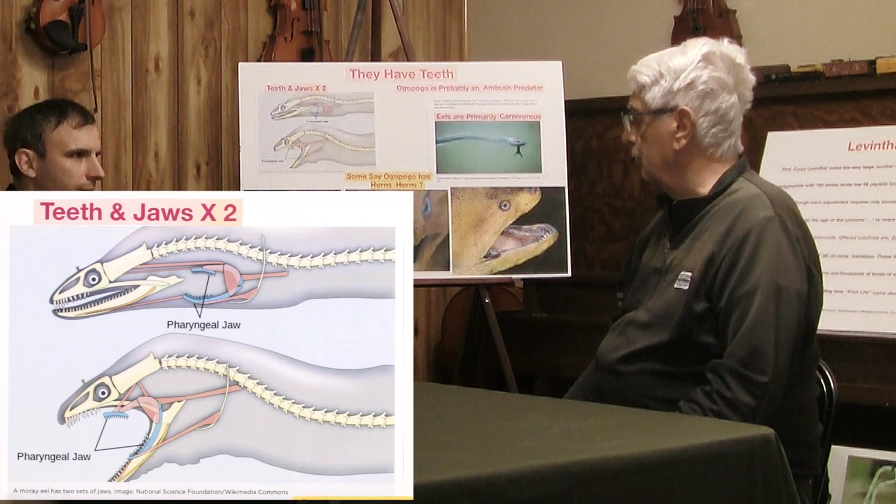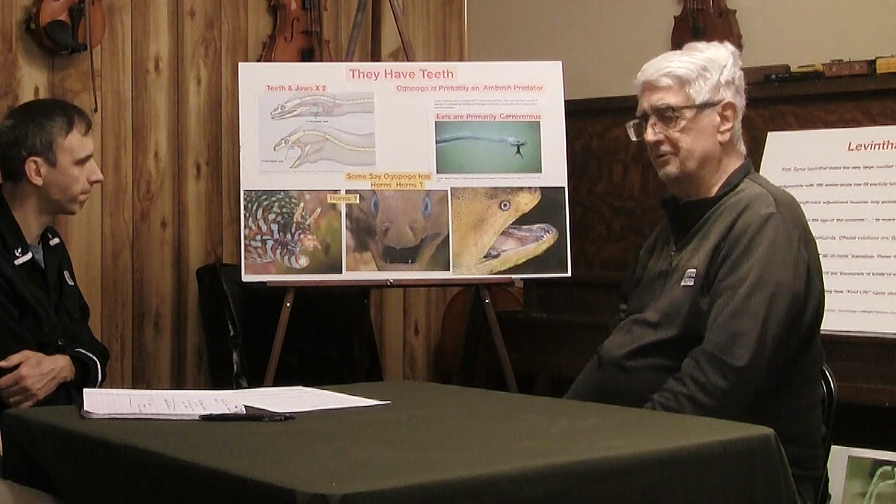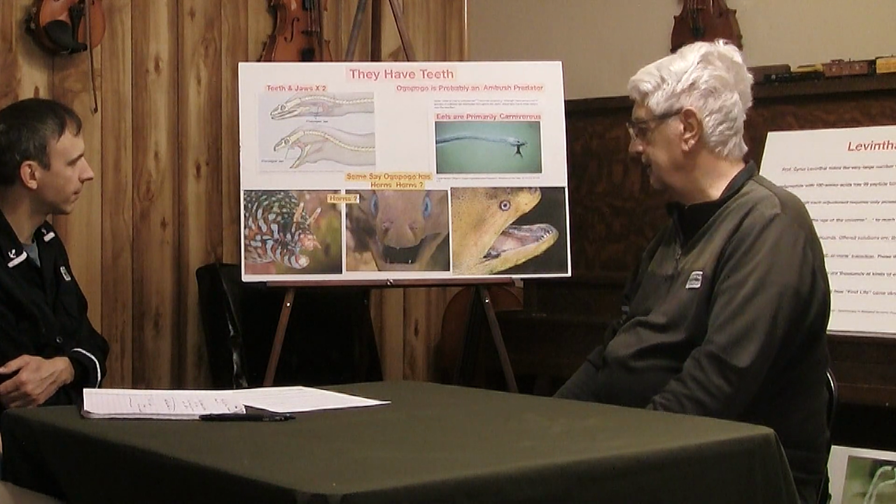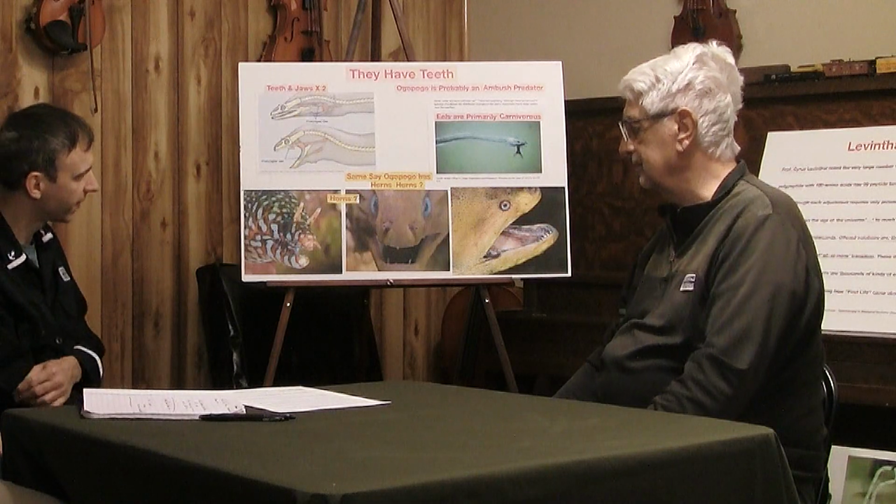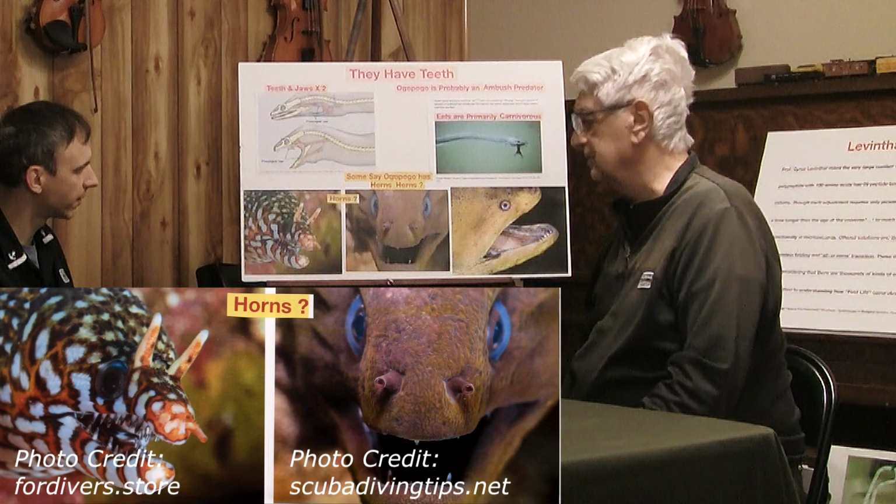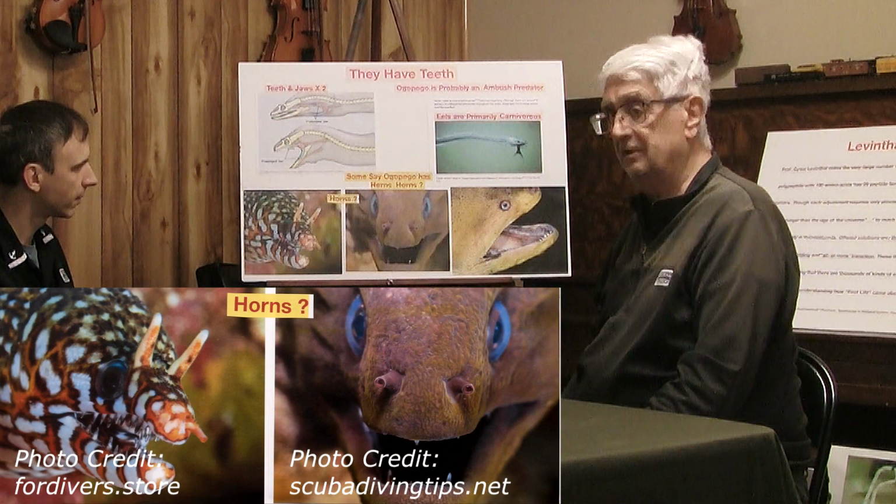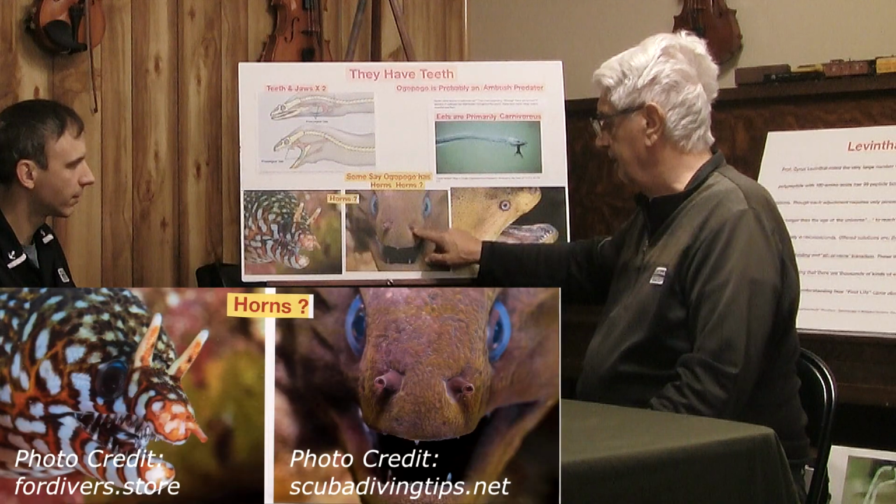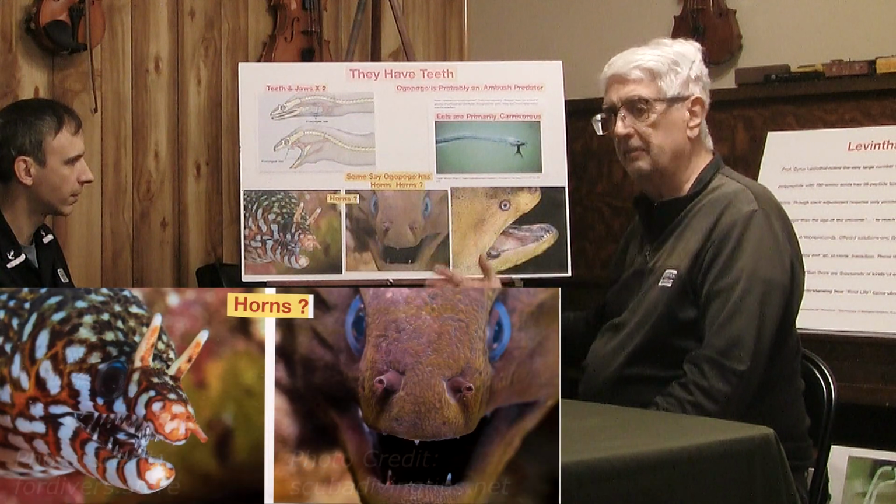Ogopogo is said to have horns. People have noticed, and I puzzled over that, and there's several possibilities. One of them is they might have these projections that are found on some eels, those could be considered horns. More likely, they have these, we'll call them nostrils.